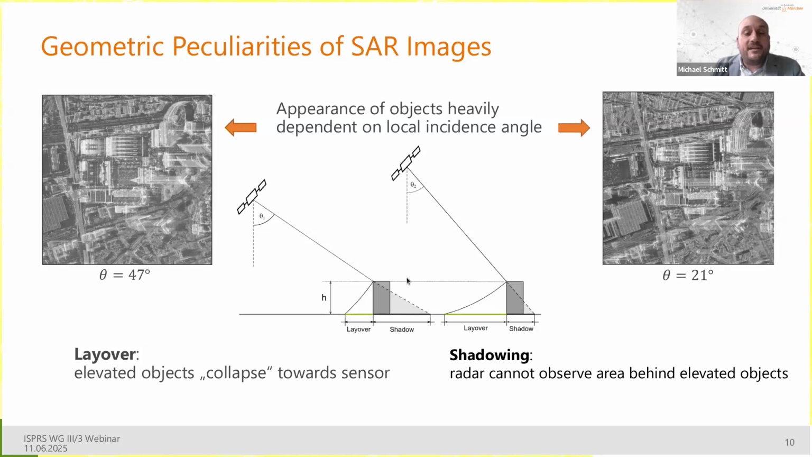And as you see in the sketch here in the middle, this layover extent, so the extent of the building seemingly laying on the ground, is much shorter for more shallow or larger thetas than for more steep or smaller thetas. And for the so-called radar shadow, so occluded parts in images where we don't have any information, it's exactly the opposite, or vice versa.